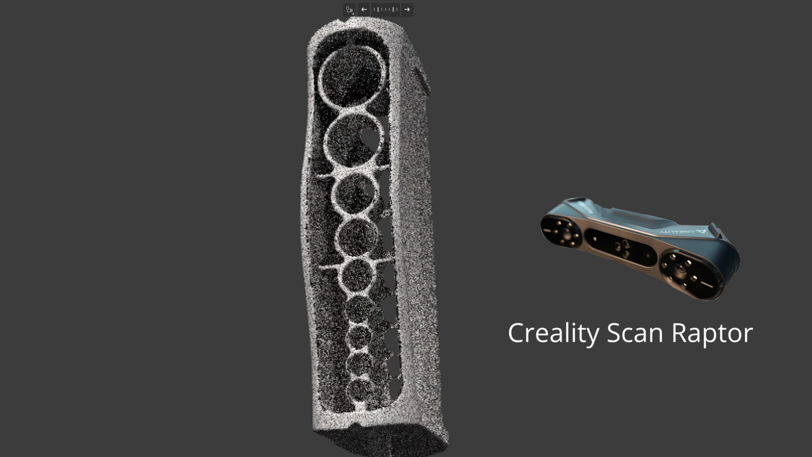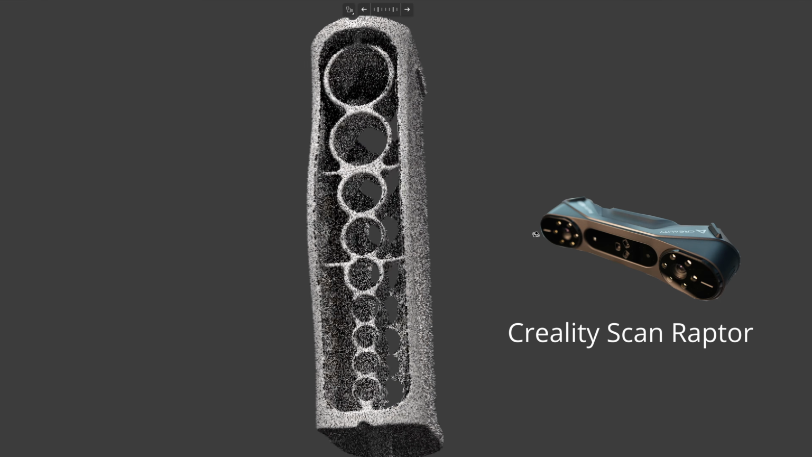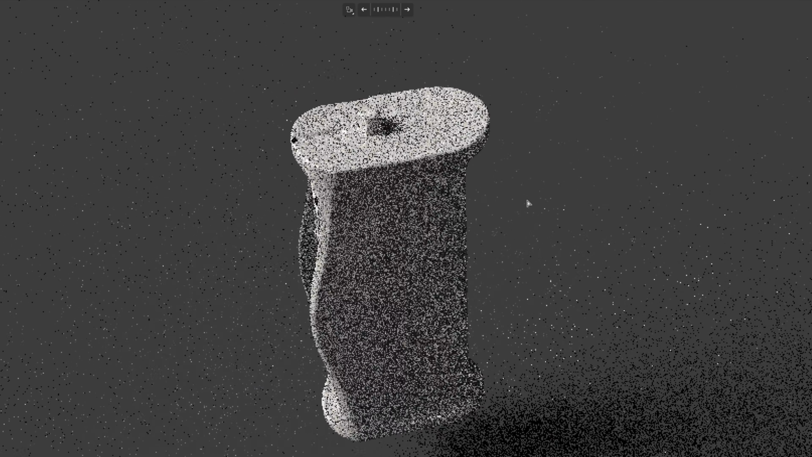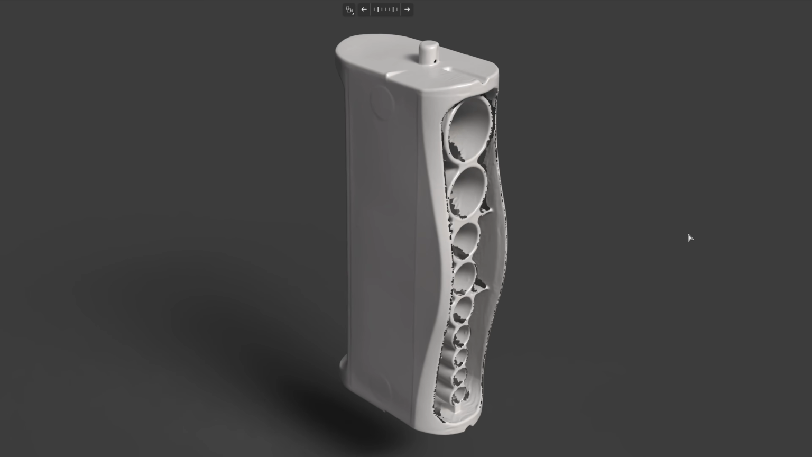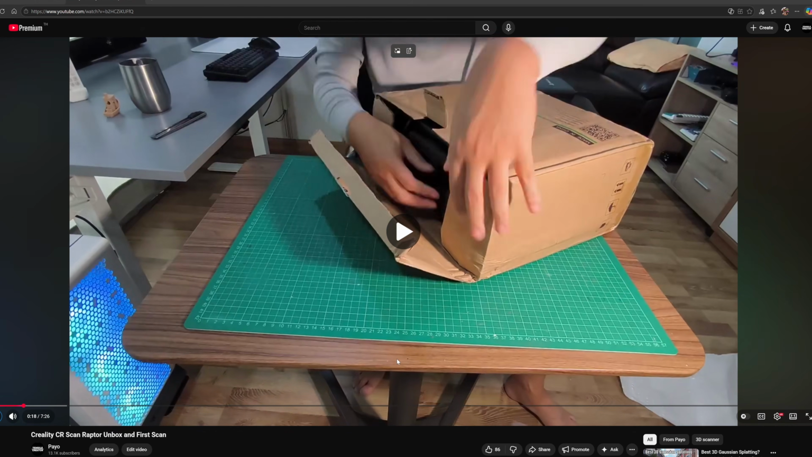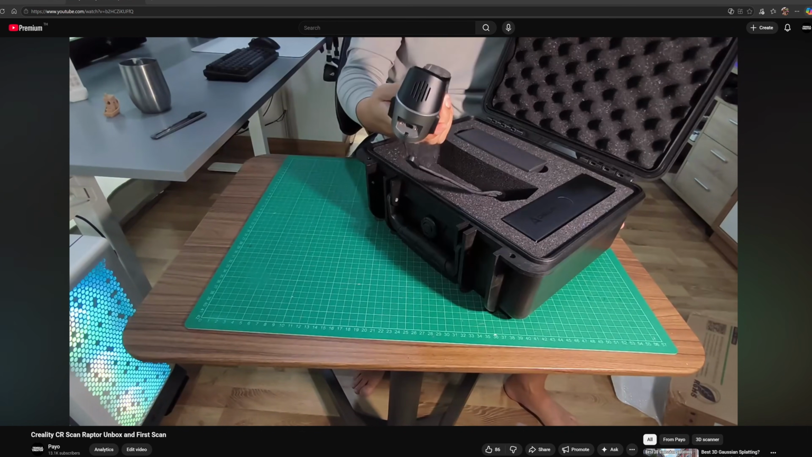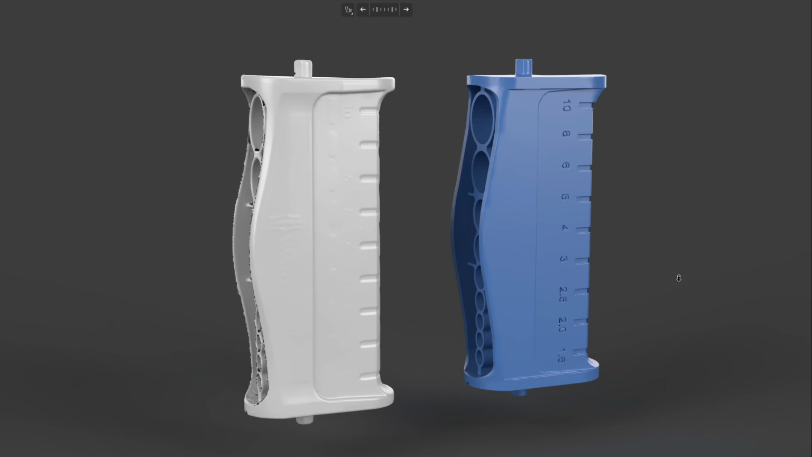This 3D scan was captured with the original Creality Raptor in laser mode. That setup delivers a result solid enough for professional level reverse engineering, and you will see exactly how in this demonstration. This is the cover video I shot with the original Raptor, the one I bought myself about 2 years ago. This blue model was reverse engineered from the Raptor scan.